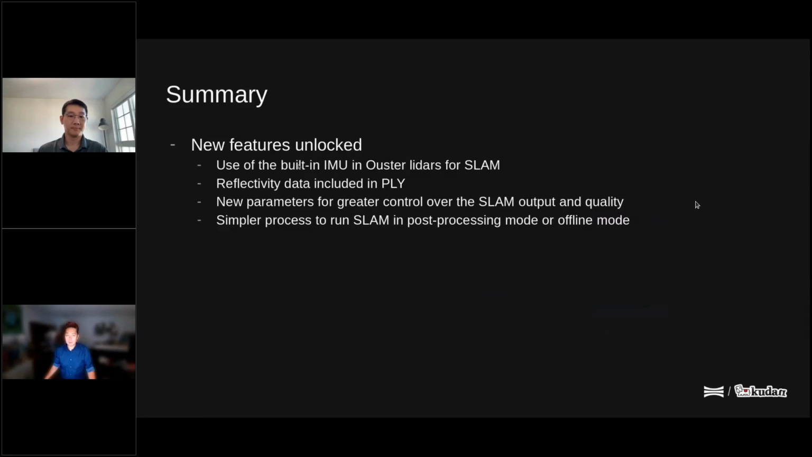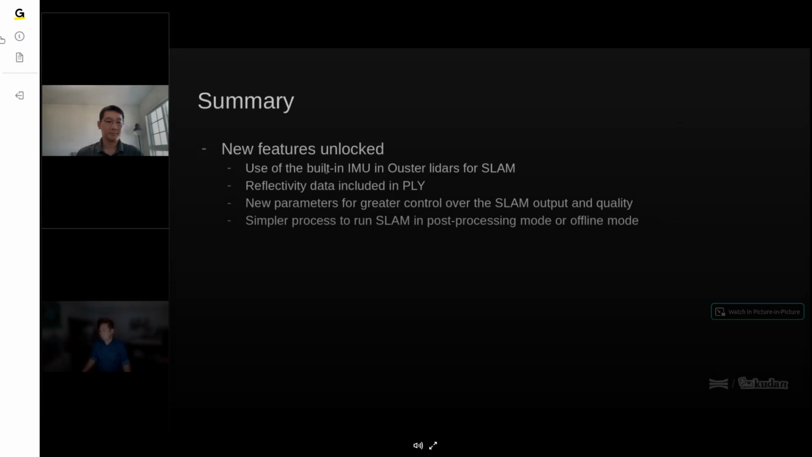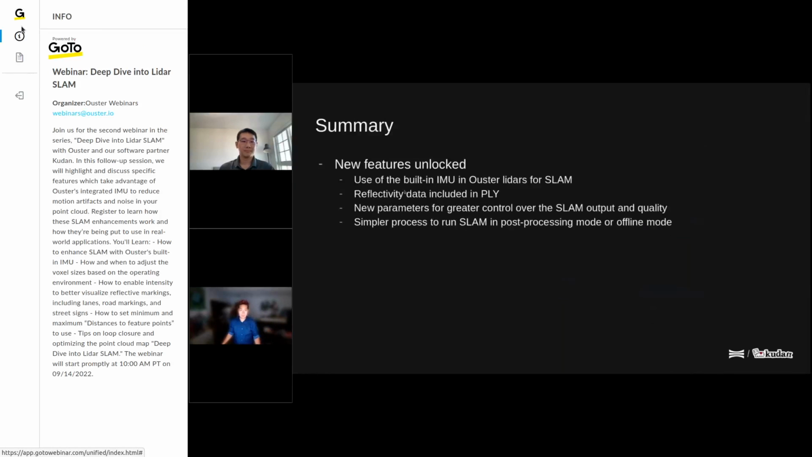The highlights here, basically opening up new features for the evaluation, where we're utilizing the built-in IMU of the oscillator sensor to help with making cleaner scans, reducing motion artifacts, and so on. I did not show you the reflectivity data, but as you save a PLY, all the reflectivity data that we collected through the oscillator Lidar is saved into the PLY.